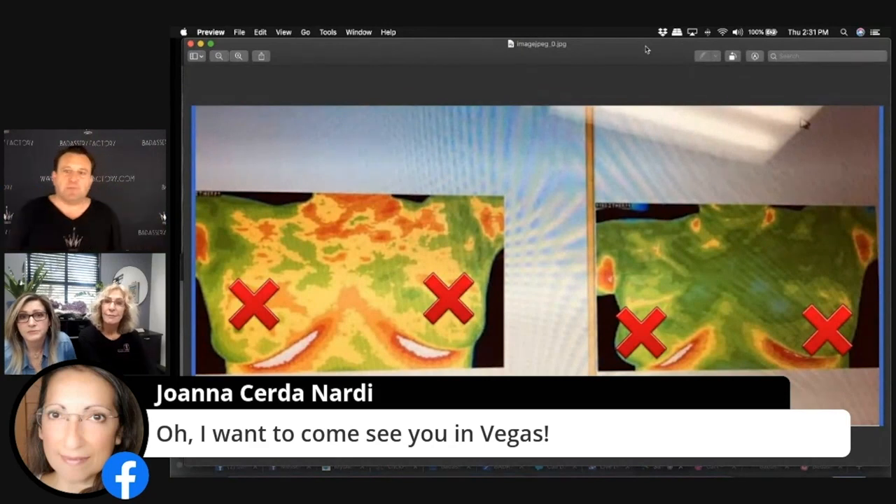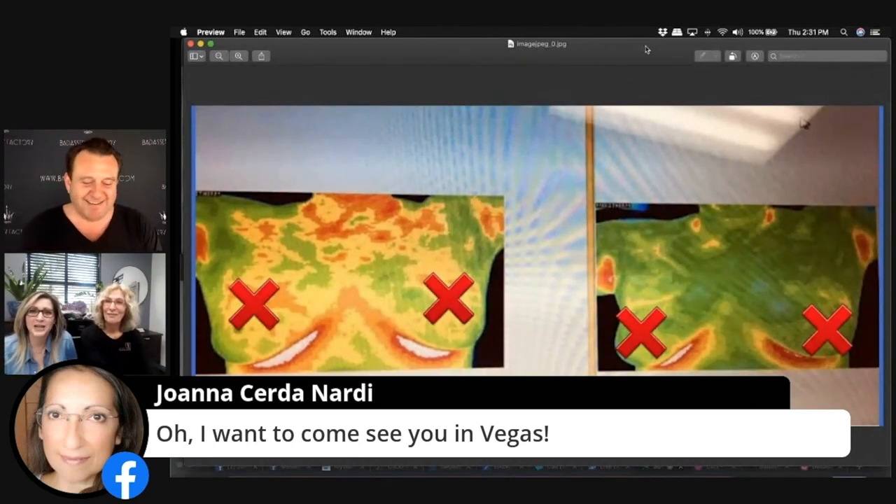Okay, that makes sense. Tell us about what we're looking at here, because obviously I see four X's, and I assume you're looking at breasts. Okie doke. Alrighty then, for our first anatomy class here.